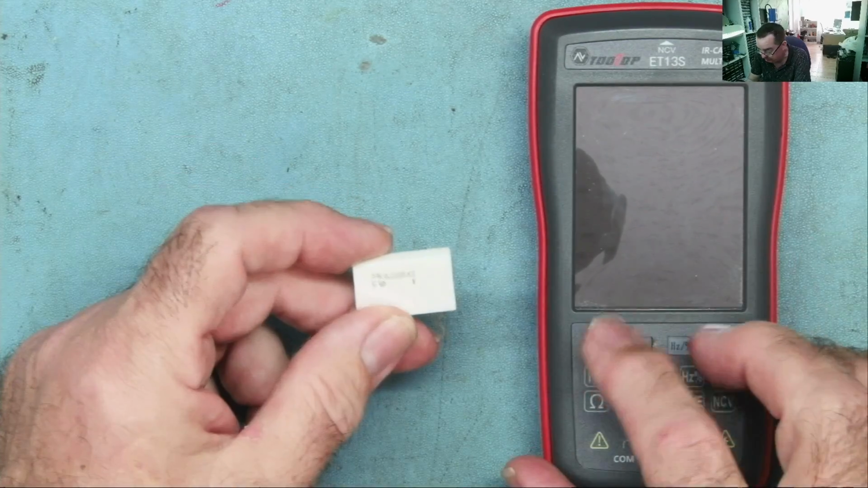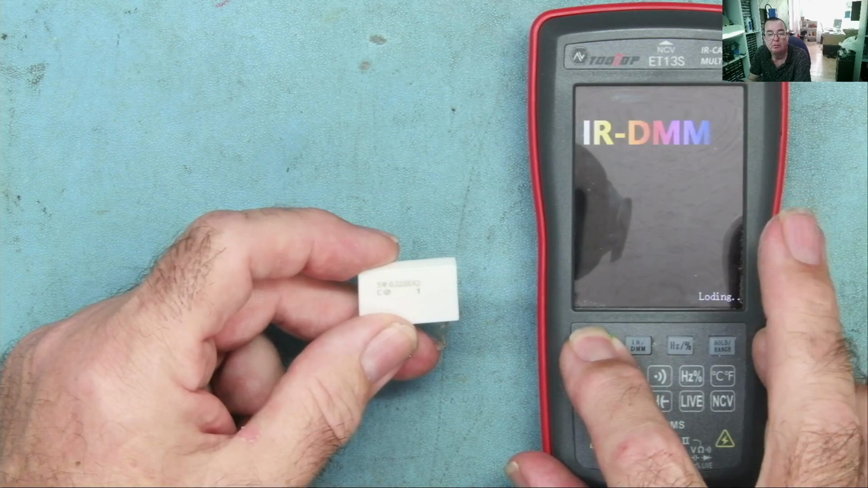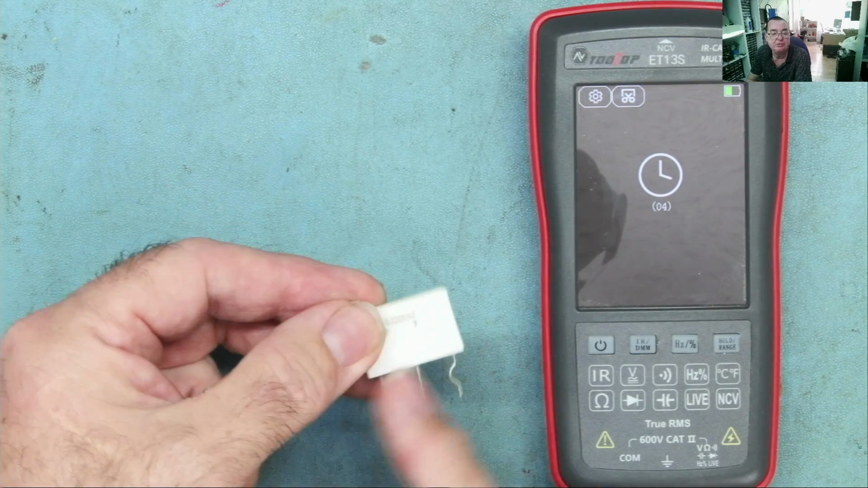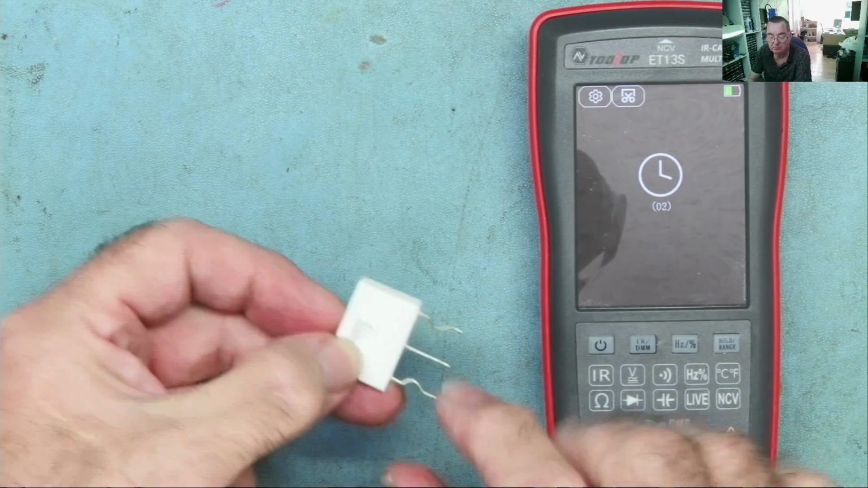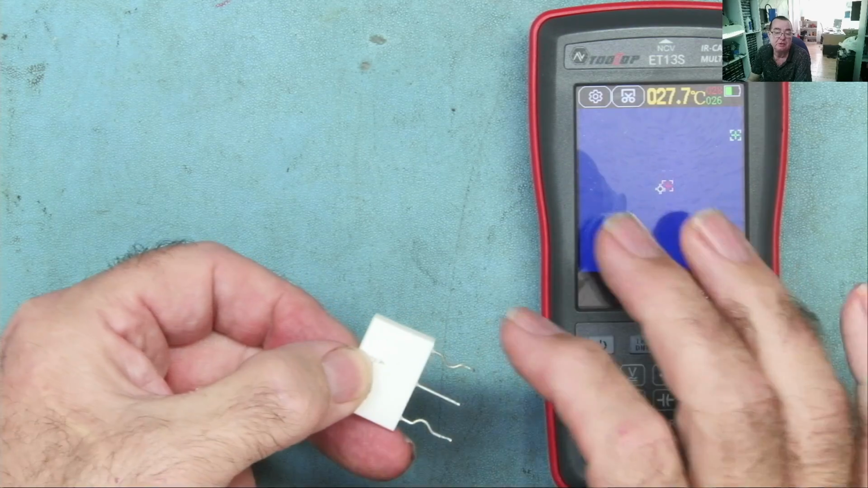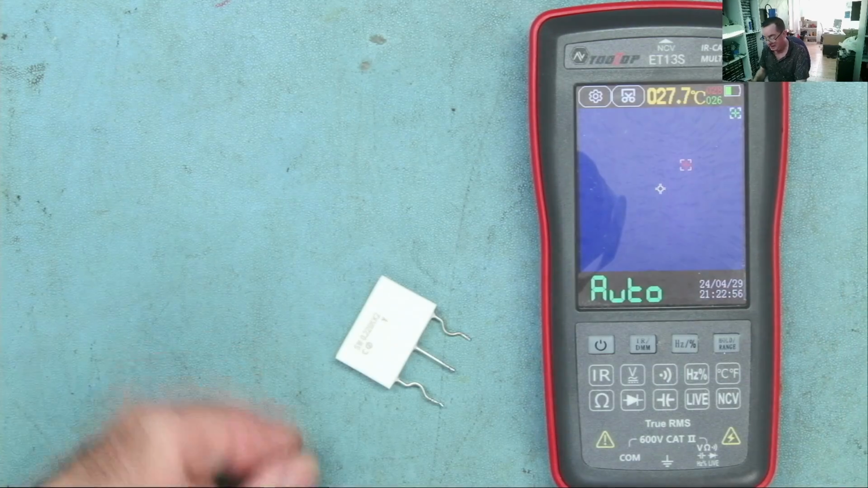So, resistance range. A lot of multimeters struggle with very low value resistors. This is a dual 0.22 ohms. So from the center to there is 0.22. That is 0.22 and it's 0.44 across the outer ones.